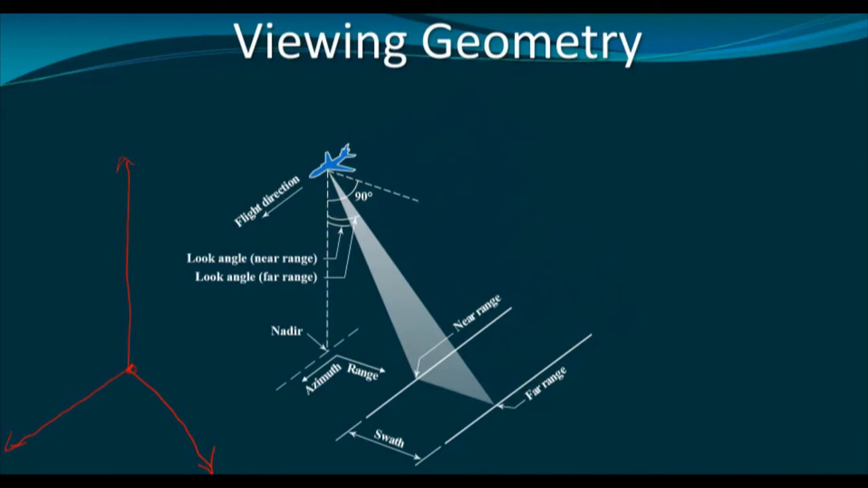Then this particular angle is called the depression angle, and this is the depression angle at the far range. Similarly, a depression angle will also be there for the near range. Several intermediate depression angles will also be there. For example, for this point, this point, this point, several angles will be there.